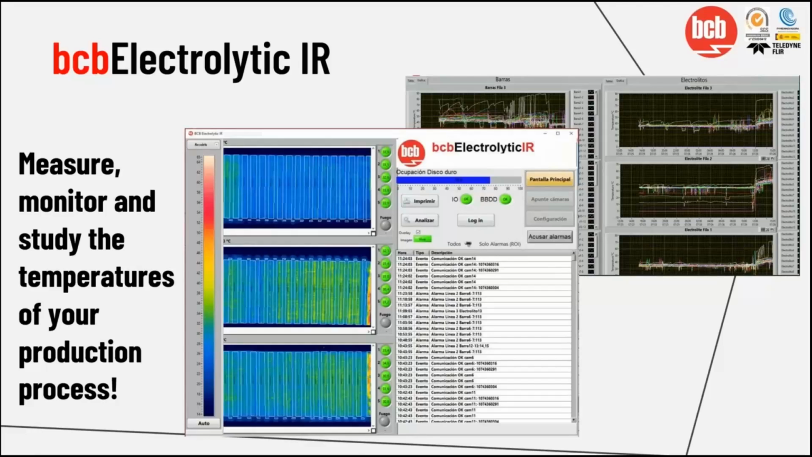Also, at the top right part of this screen, you can see the graphs, which are the historics of every single overflow box or every single cell which we are monitoring, and we are placing the temperatures here. You can check the historics, you can check the temperatures 1 month ago, 2 months ago, and you can check which is the normal temperature of your process, and you can set alarms. So we can check if there's any short circuit. You can place a customized alarm for every temperature.